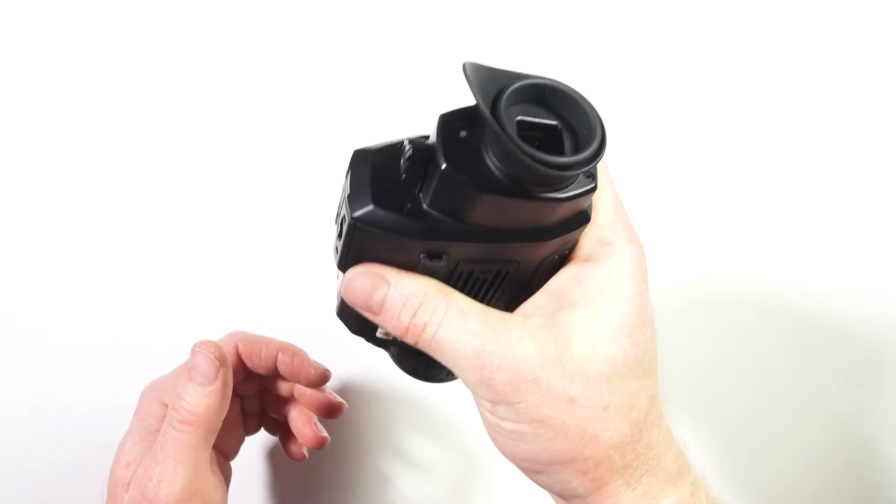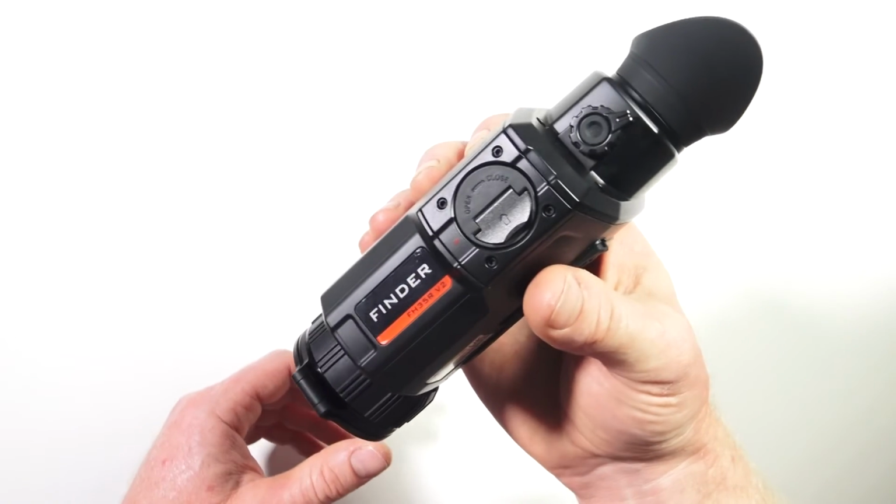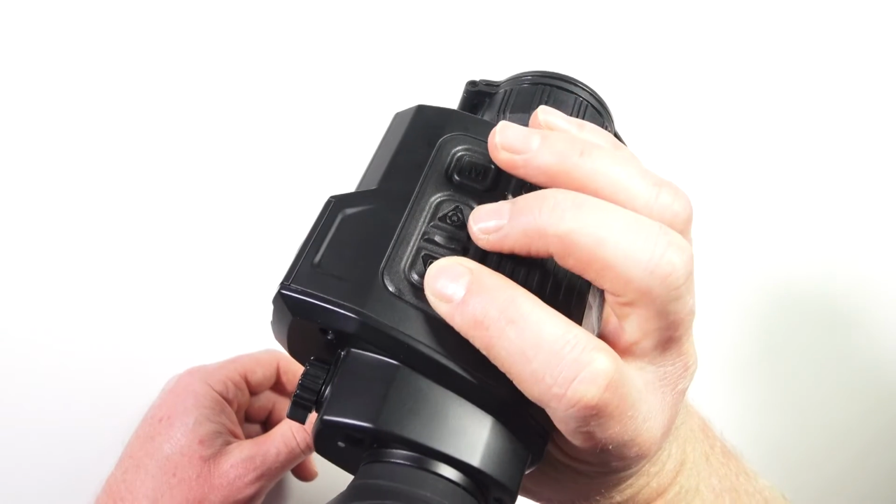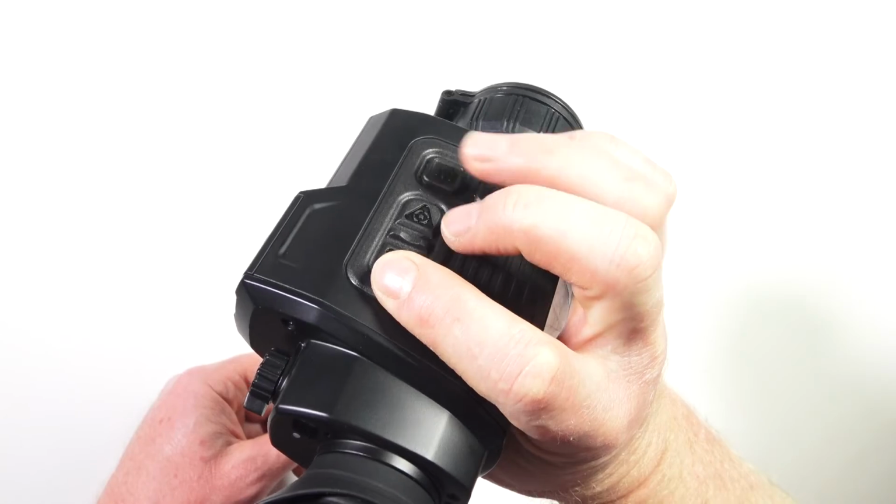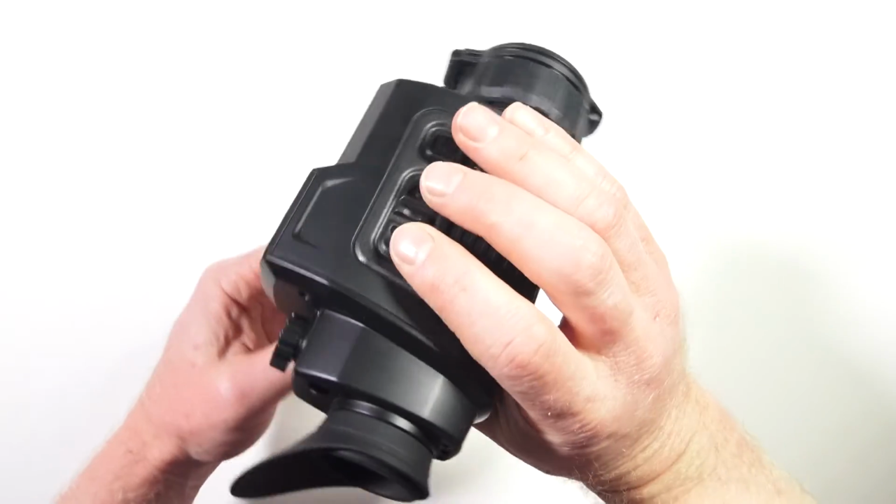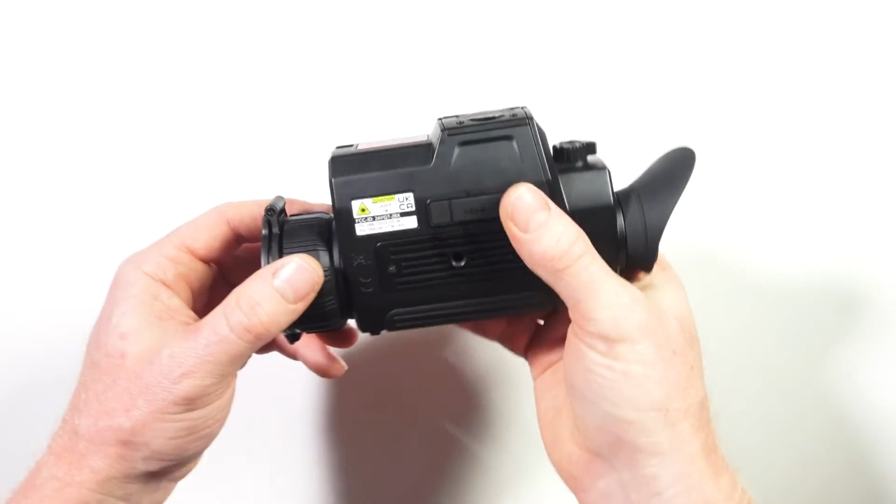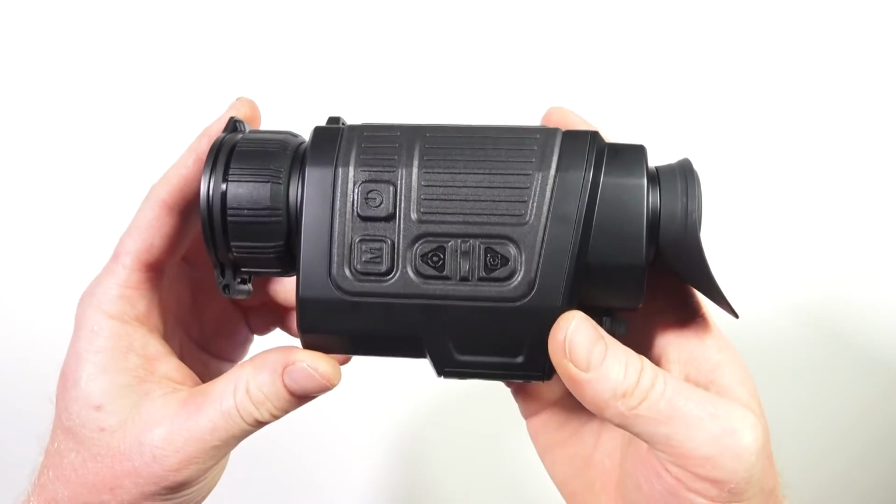I do really like the shape of it. Some people tell me that they don't find it as comfortable to be used by hand, but I feel like you can use this one with just one hand, and you've got good placement on your power button and your navigation through the menus there. I feel like it's pretty decent, so it's a good shape for remote mounting, and pretty good for handheld use as well. So for me, I would have to say that this is probably one of the best all-round devices available.